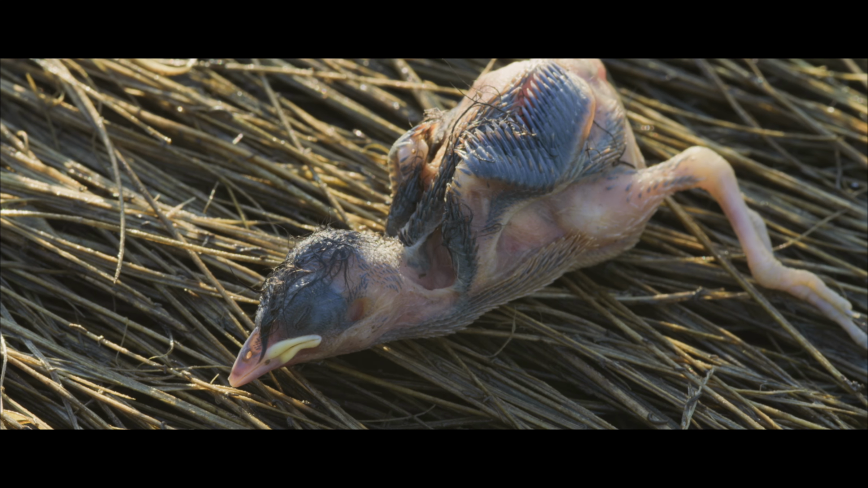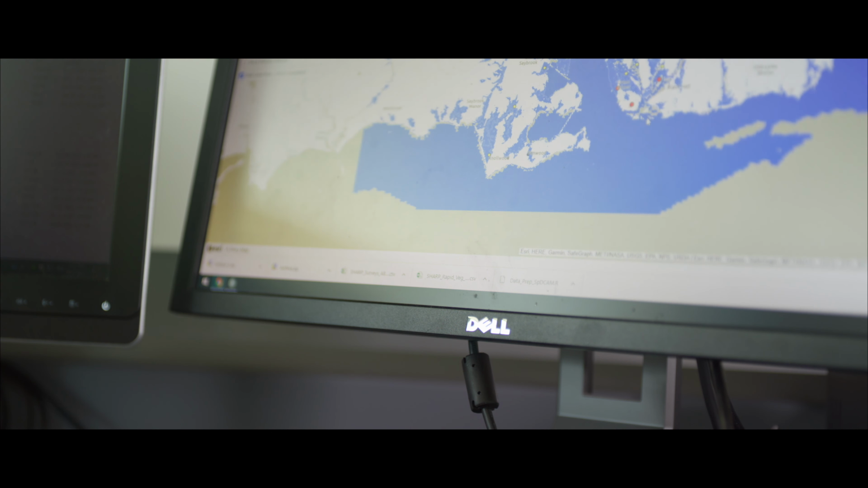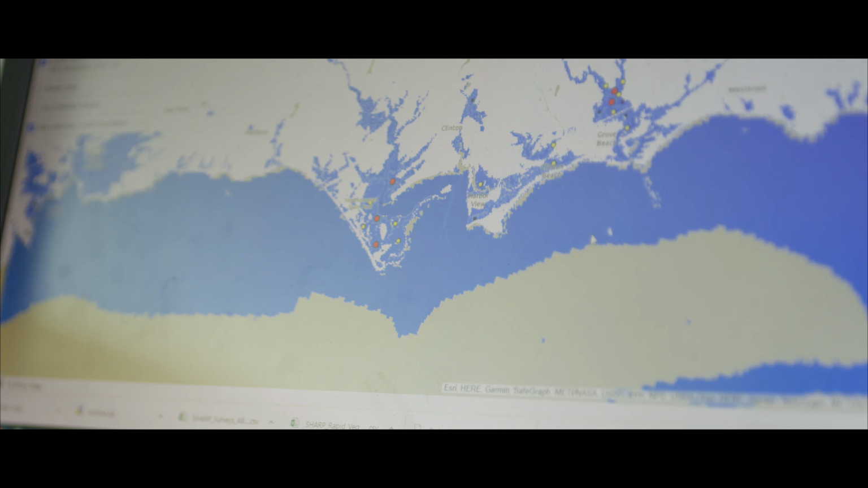We're trying to find ways to do something about that, and that requires that we understand the nature of flooding, how it affects the birds, how it makes them particularly vulnerable, and where in the marsh nests are more likely to survive versus less likely to survive. And that's largely driven by the elevation of the marsh.